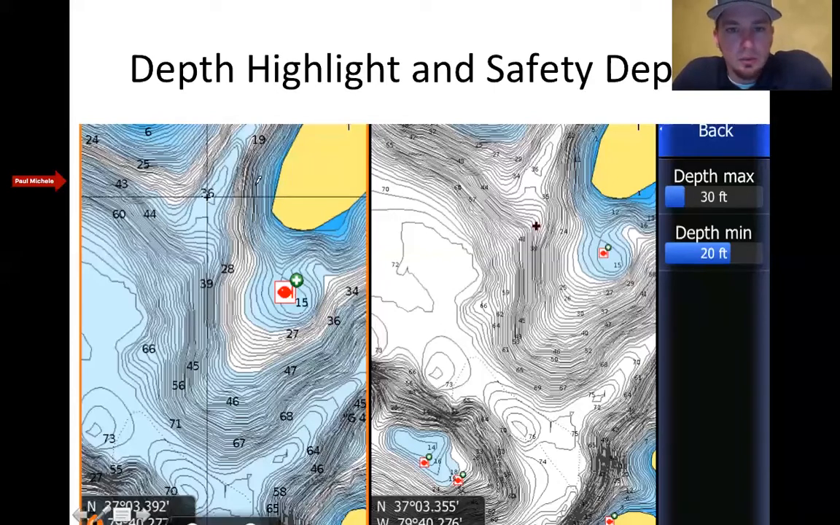Alrighty, so with this, over here on the right hand side is a safety depth. So that's kind of option A. Option B, you can see the area right here, how the point's kind of shaped out versus the depth highlight range. And you can actually run this chart at the same time.